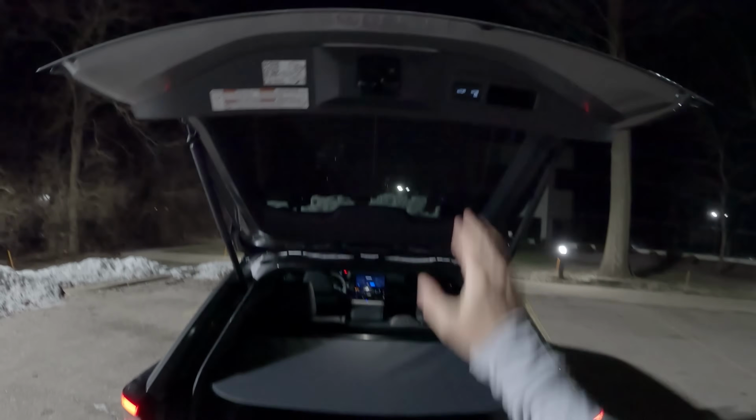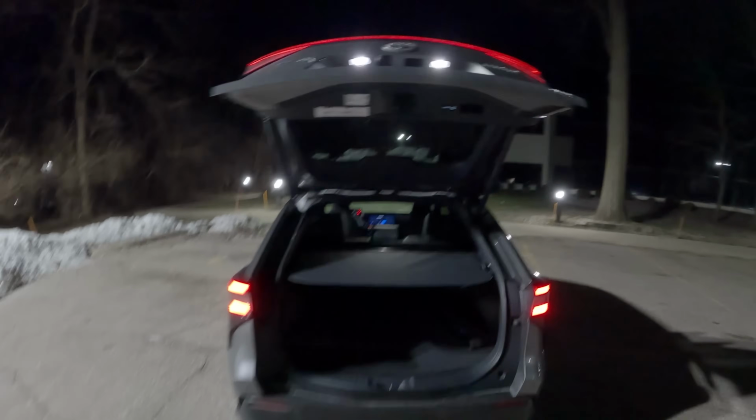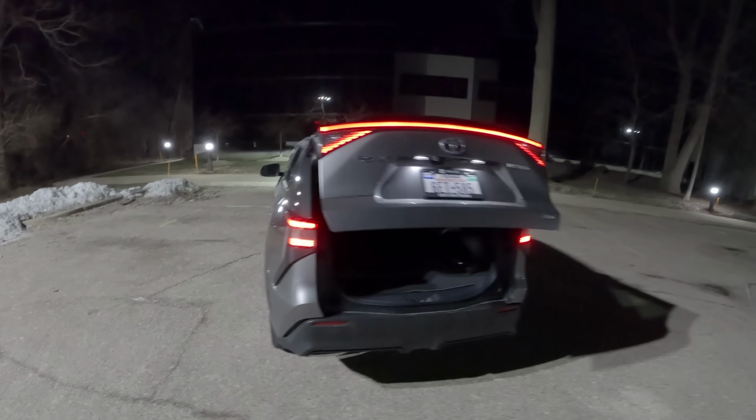So we've got a decent amount of cargo space back here. Don't believe we get a spare tire. Nope, we just get some foam down there. A little bit less room in here than the RAV4, but still quite a usable amount of cargo area.